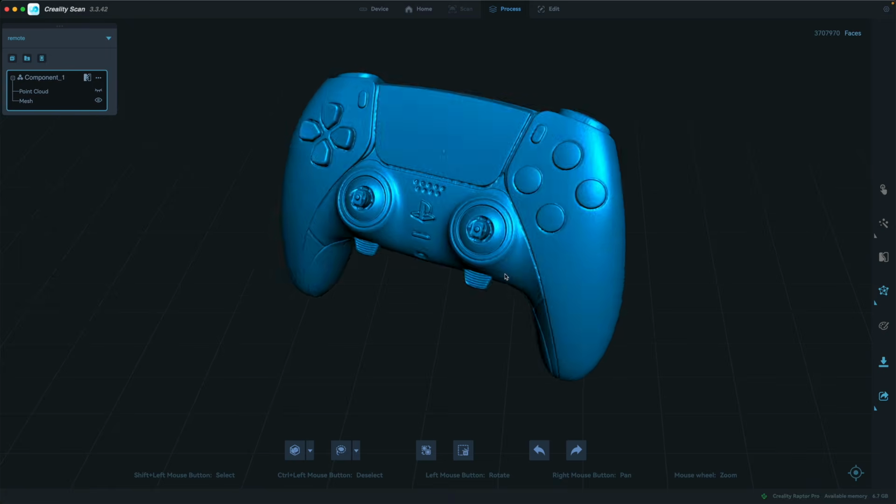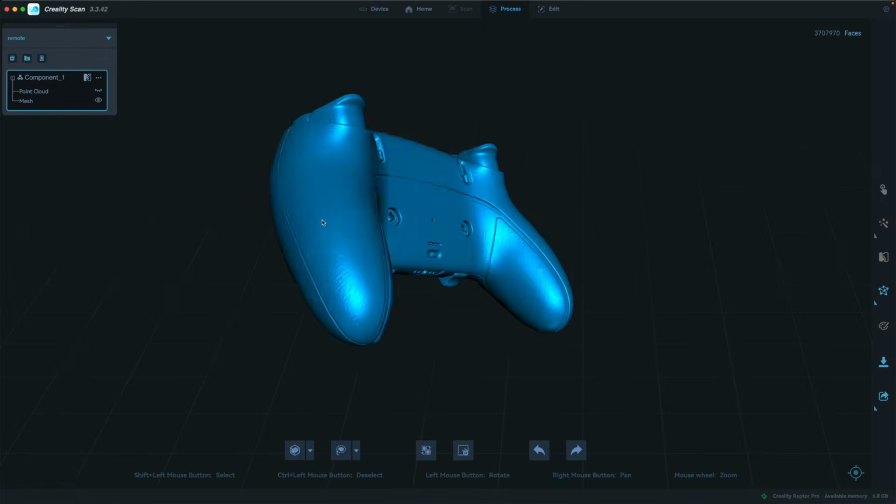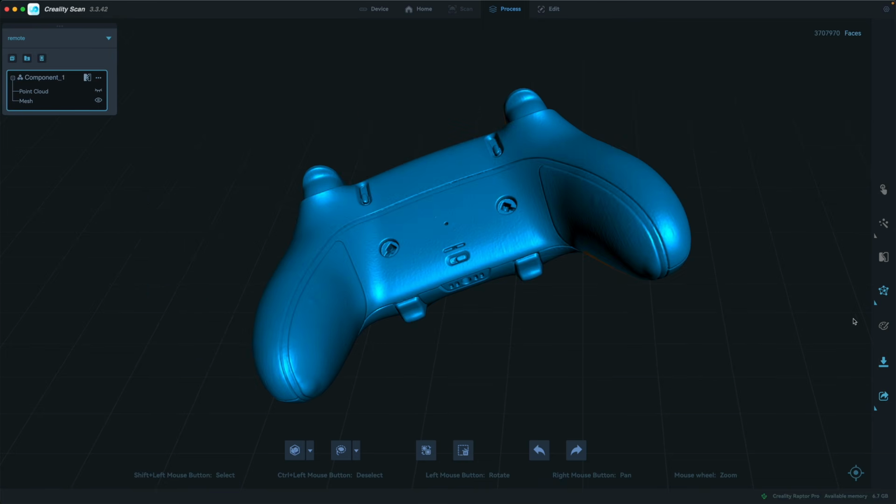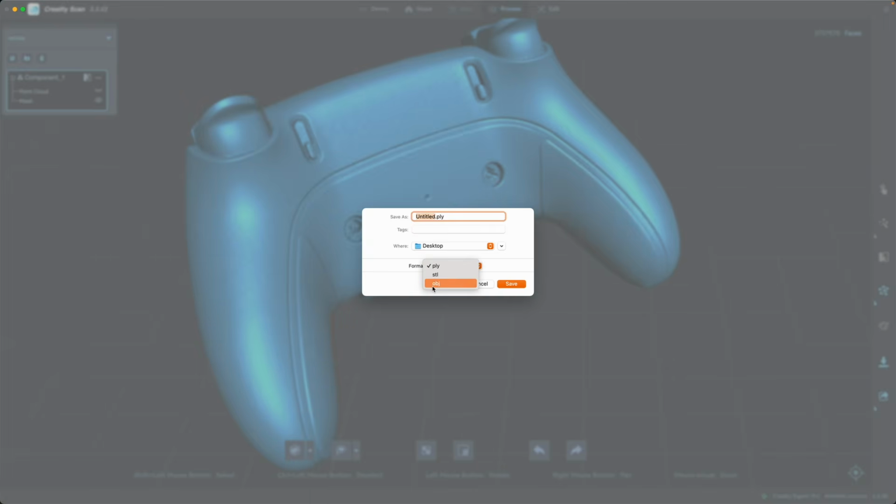And we're back with the final model. And this is just looking so good. This is super clean. Let's export this. We'll export as an OBJ for the next step.